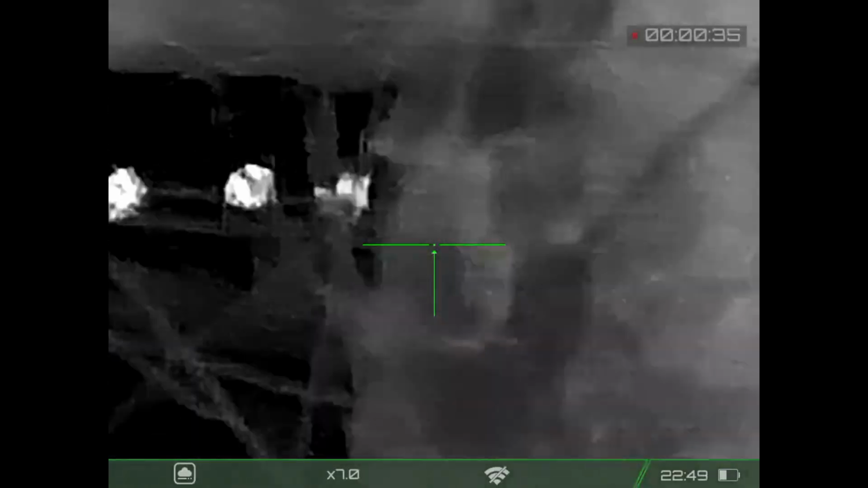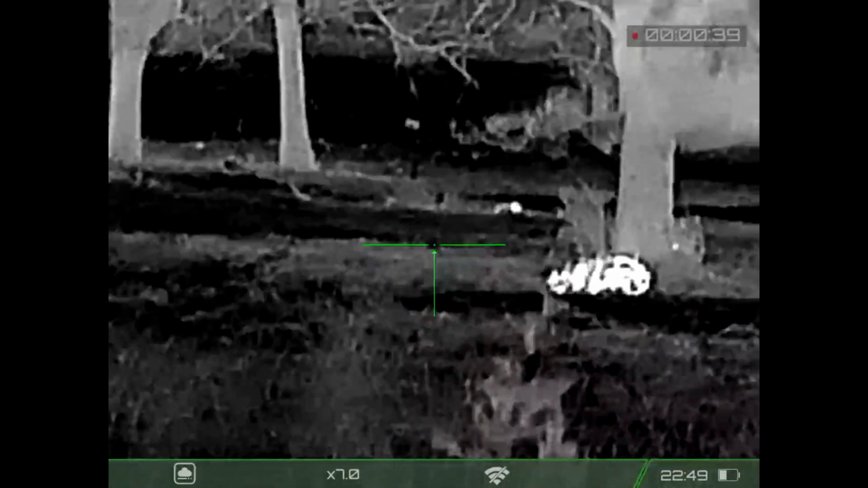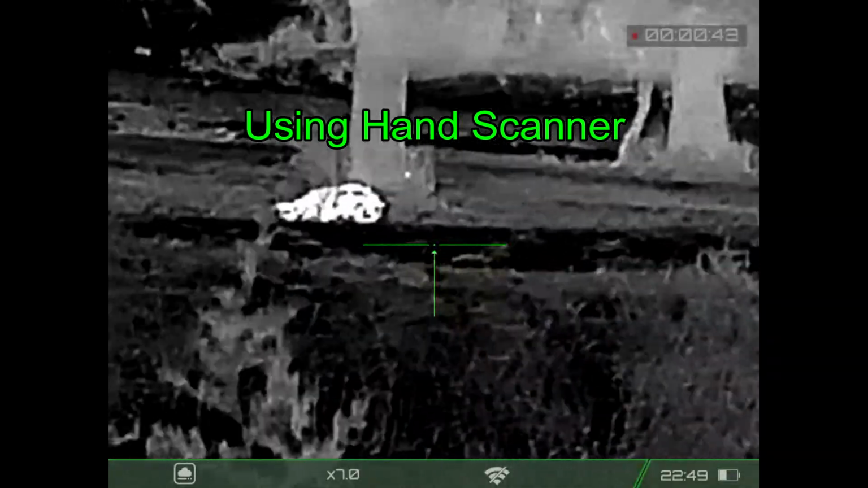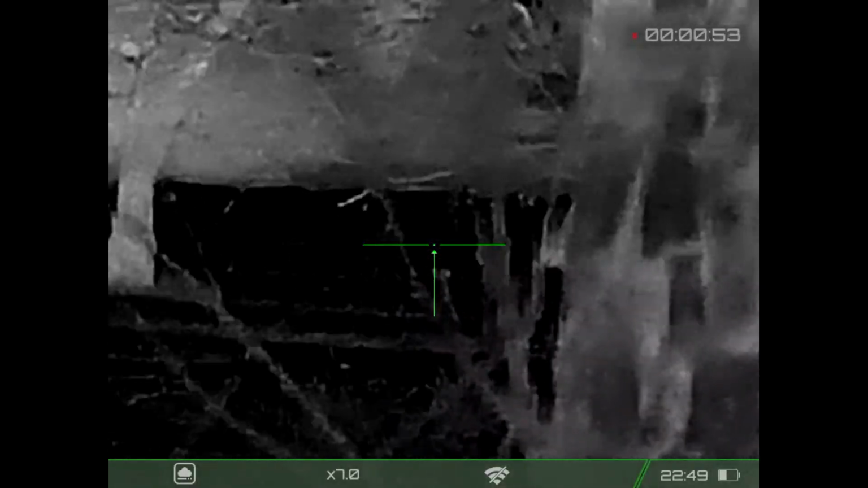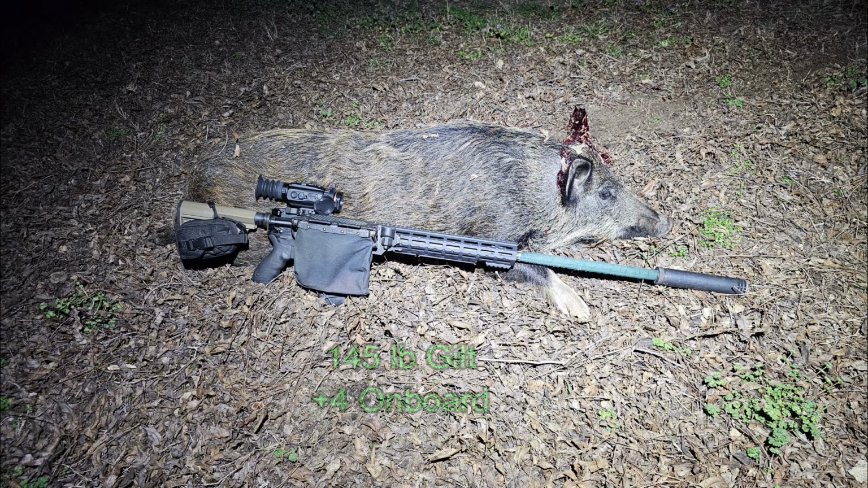It goes down. I was hoping the hogs would continue running to the left, but they run off to the right behind the brush. And I'm now off the rifle looking for stragglers, and I see some hogs running in the distance through the foliage. I think they're going to run and pop out on the left right here, and I'm waiting for them. They're still coming, and they never come. Brass Catcher by Tactical Brass Recovery. However, the target selection was good. 145-pound gilt, pregnant with 4 on board.